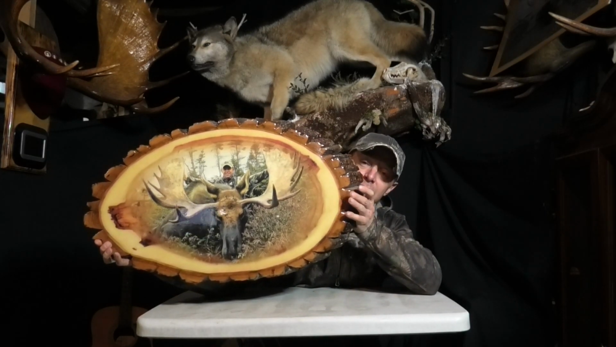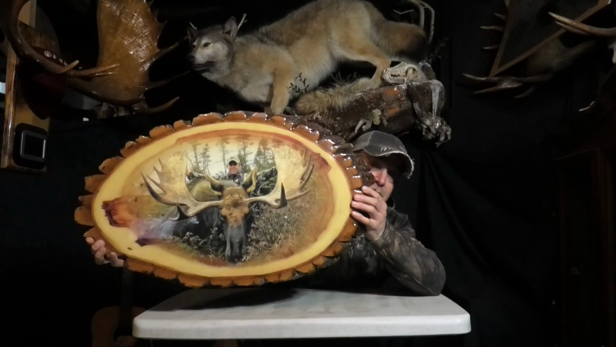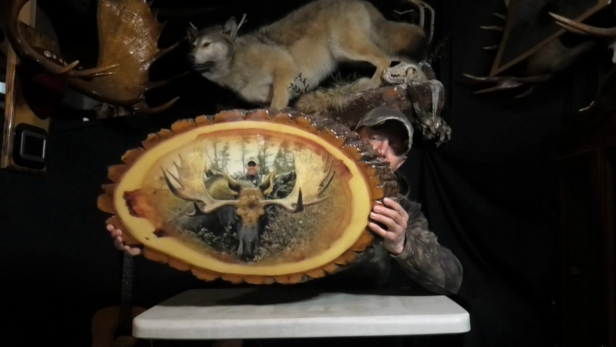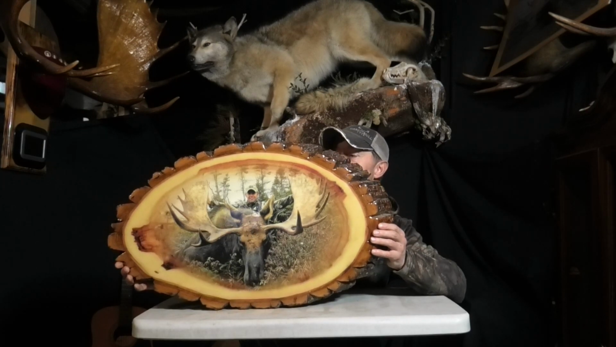This is actual wood you're seeing. It's not fake. And this is a moose picture, of course, but he does pictures of whatever you want to send him, anything. Absolutely beautiful work, and you can send it anywhere in the world. He sells plaques all over the world for sure.